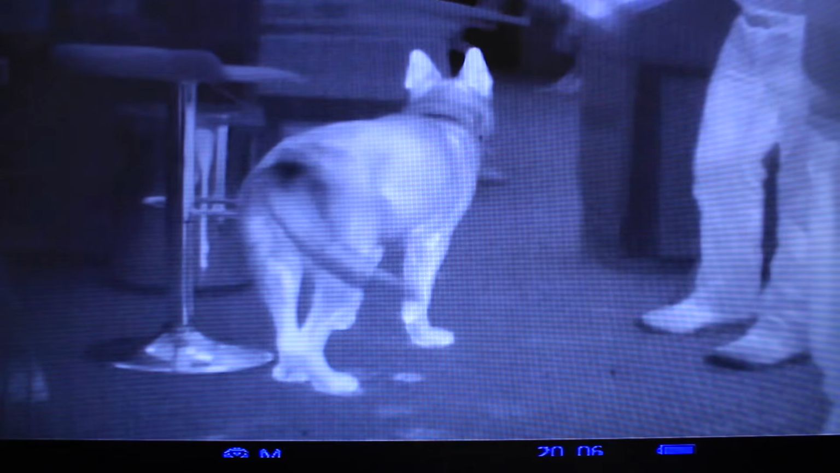This is one of my favorites. What's going on? Well, you can see as the dog moves that his footprints on the carpet are still there. What's cool is that you can clearly identify that this is a dog. Right. And certainly you can identify people, and quite frankly, you can even identify features on people, which is hard to believe that you can do that without it actually being vision. It's just the thermal reflection on it. And to watch this dog's paws as he's down there.